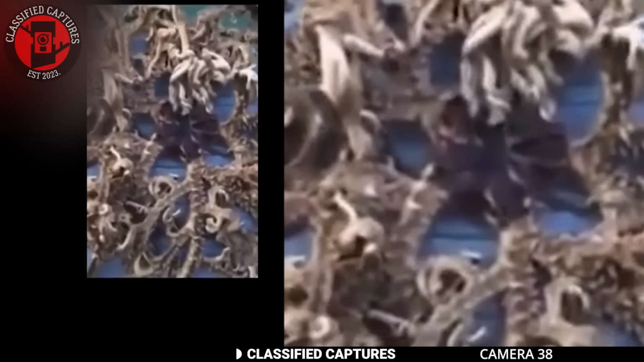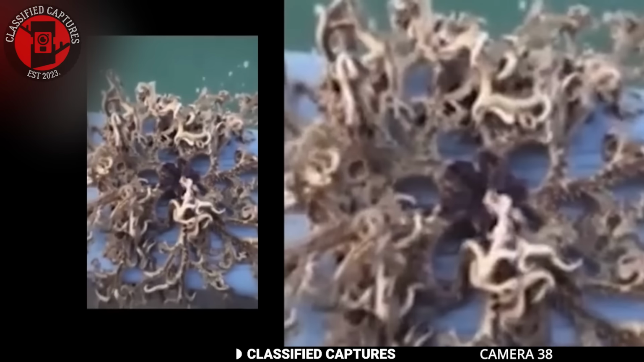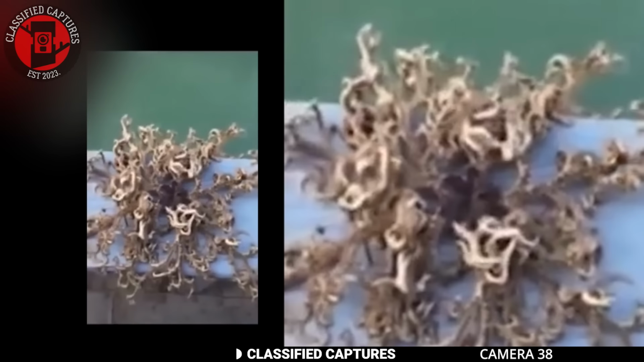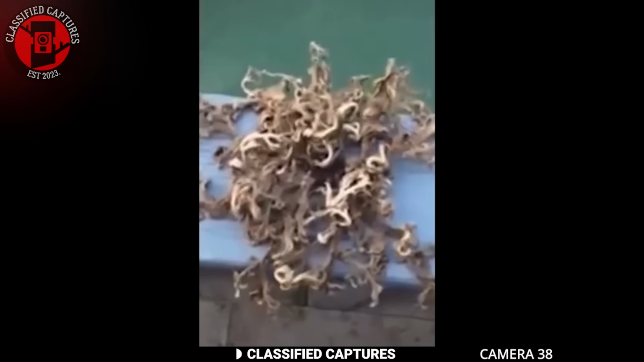Adding to the intrigue, marine biologists who examined the footage were divided. Some proposed it could be a type of polychaete worm or a mass of intertwined sea cucumbers, while others remained stumped, suggesting further investigation was needed.